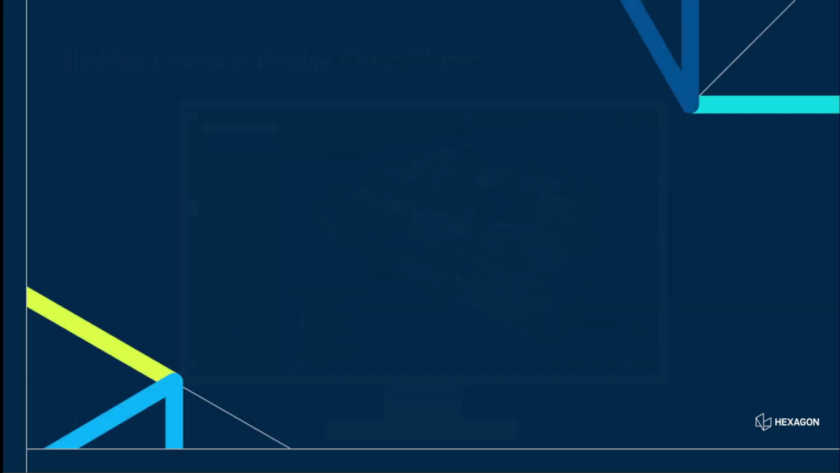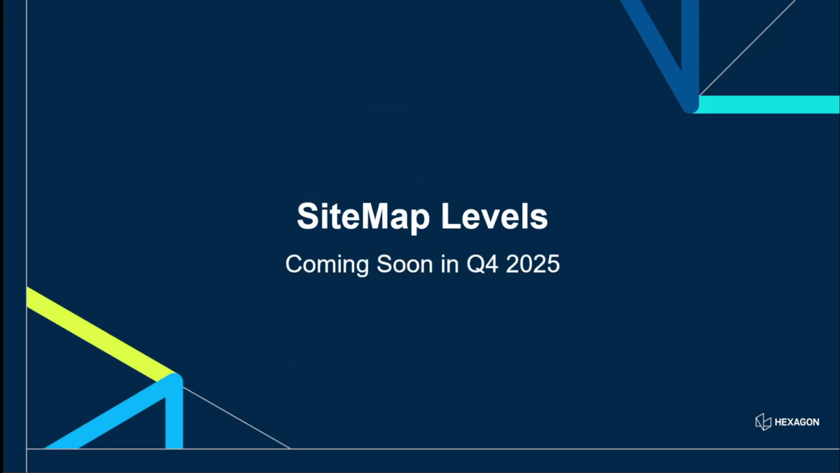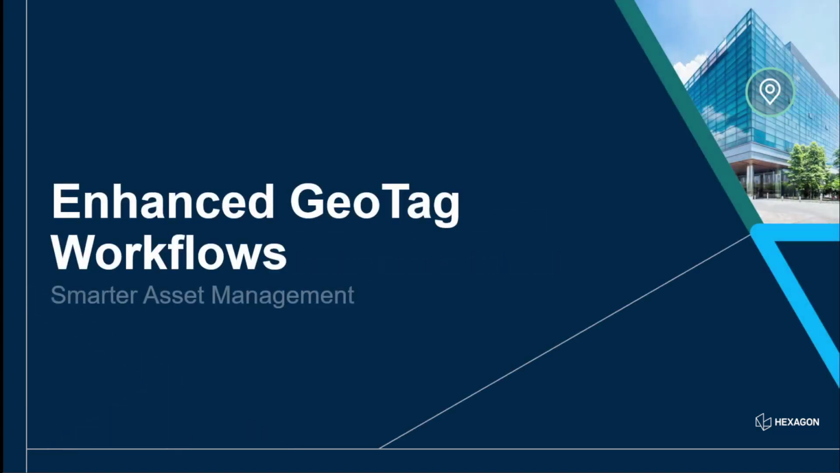So sitemap levels. So that is going to, again, be coming very, very soon in Q4 in final testing. We won't release it till we're happy, but it will get rolled out automatically to you if you're an existing user. So now let's look at geotags.